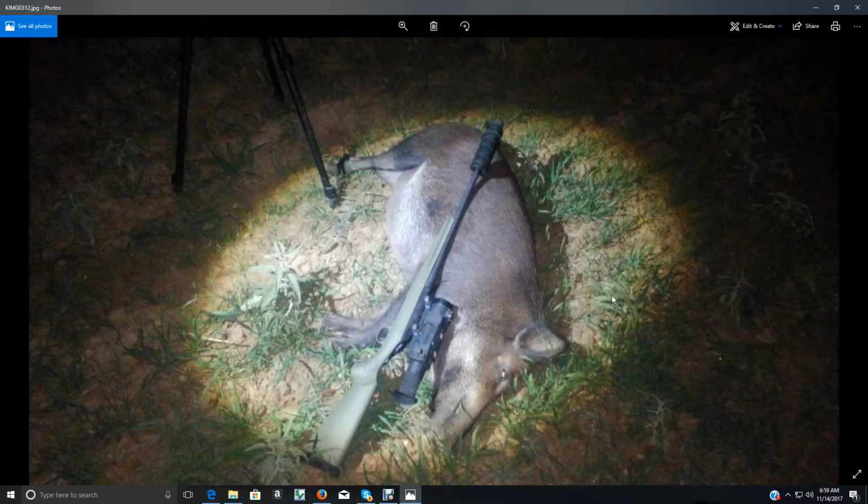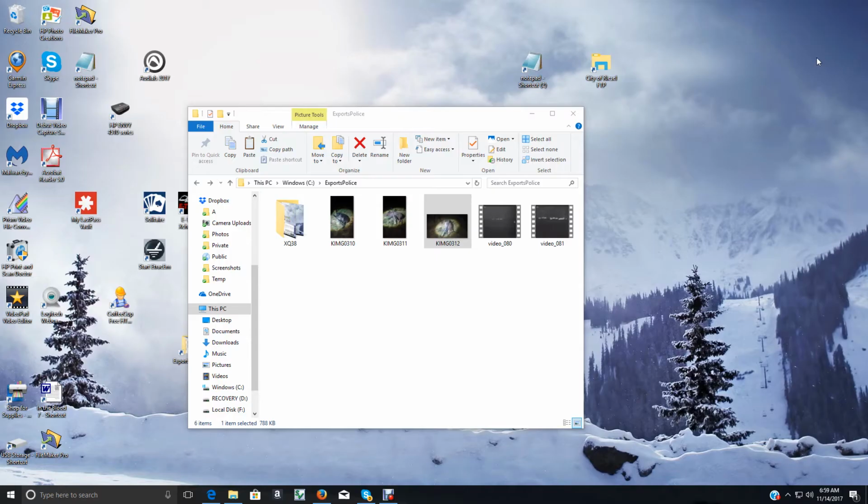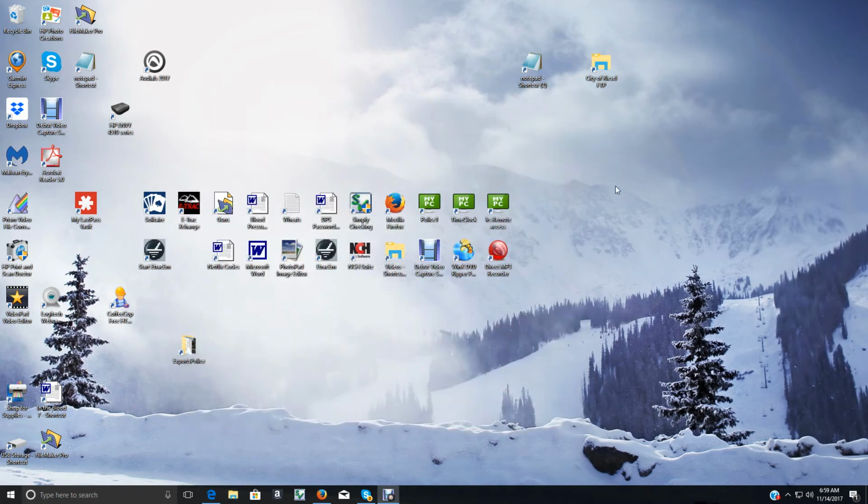So, anyhow, that was all we got close enough to shoot at. We saw some more, but couldn't get to them. We left these laying in the field. The farmer, or rancher rather, did not want to leave ruts. And we could have picked them up. I've had several people want me to bring them hogs to eat, but the field was too muddy not to leave ruts, and he would prefer to leave them out there. So that's what we did.